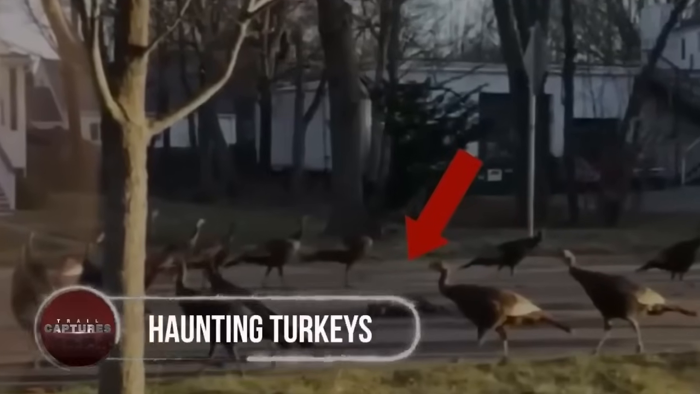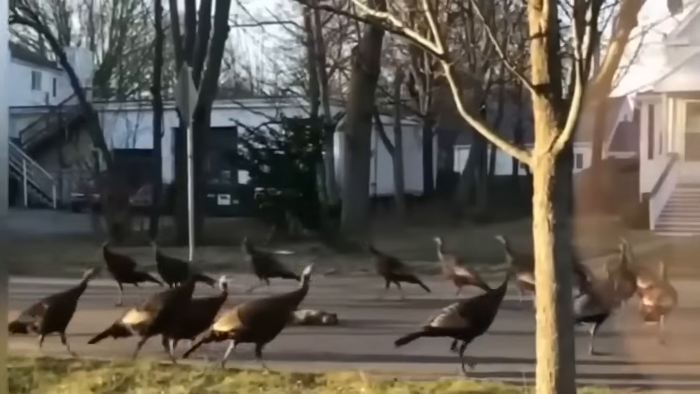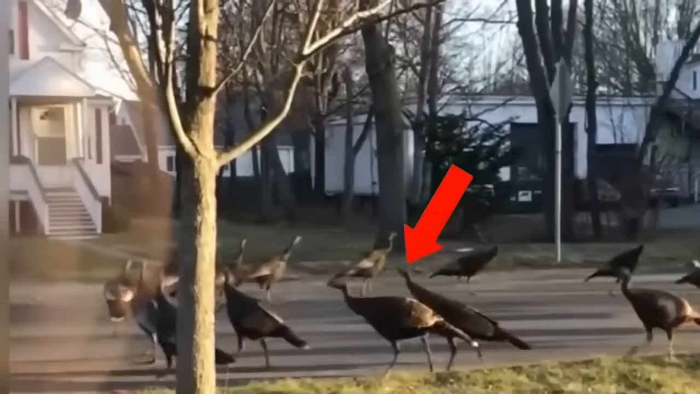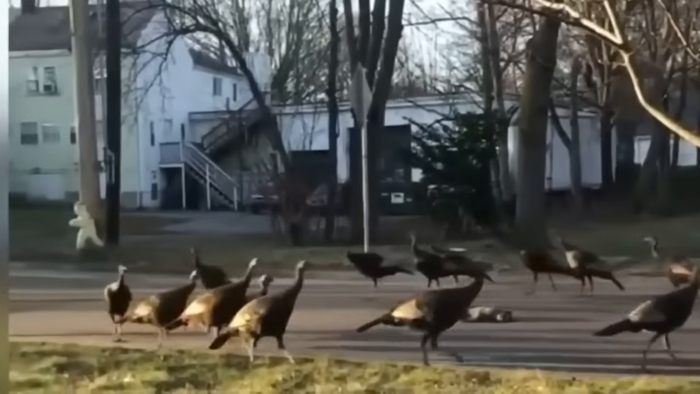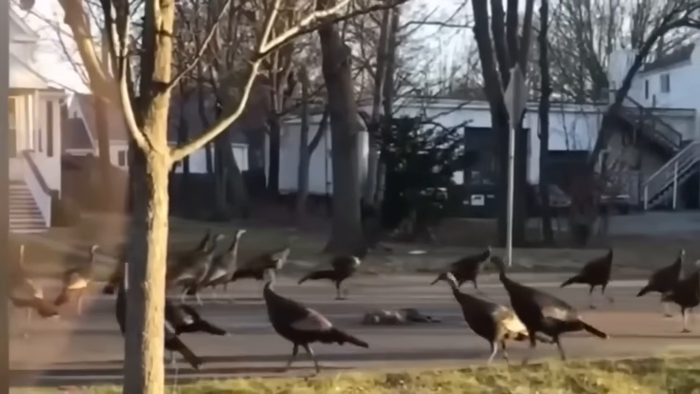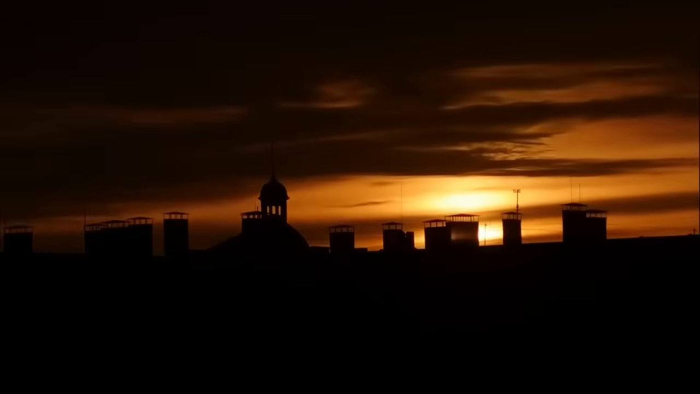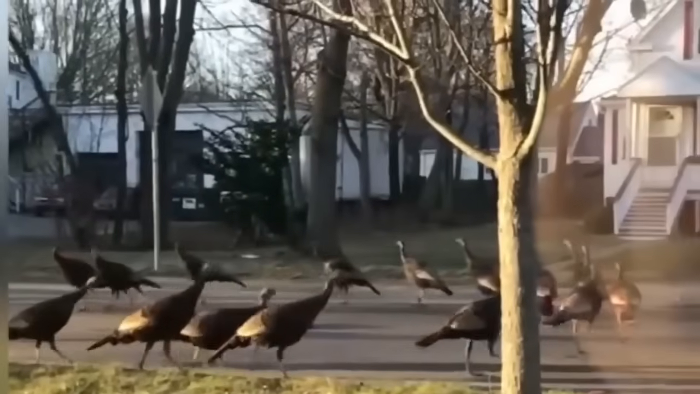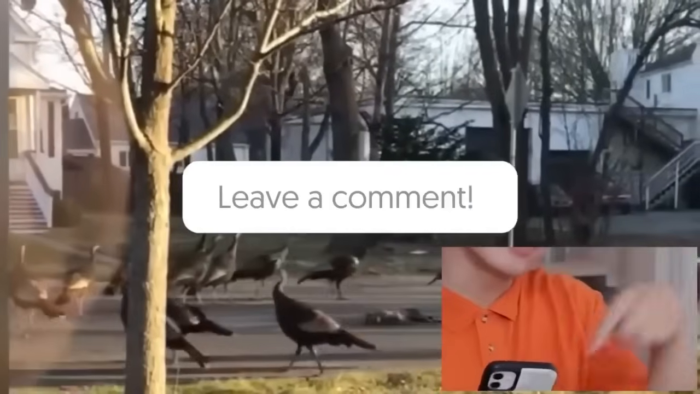Haunting turkeys. From the shadows of suburban Massachusetts emerges a perplexing spectacle. Flocks of turkeys, drawn by an unknown force, gather in a macabre dance around a lifeless cat. The unnerving ritual continues, with more turkeys joining the strange congregation in an infinite loop. What mysterious energy compels them? Is it a dark omen, a supernatural presence, or something even more that lies beneath the surface? Share your insights on this creepy event in the comments.